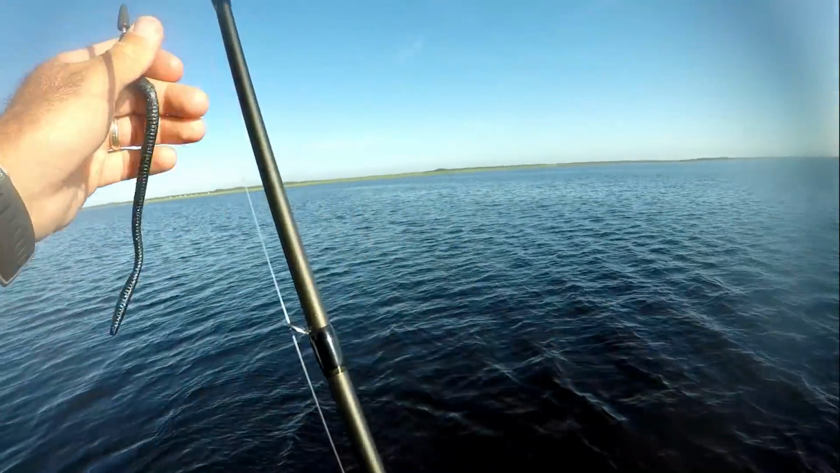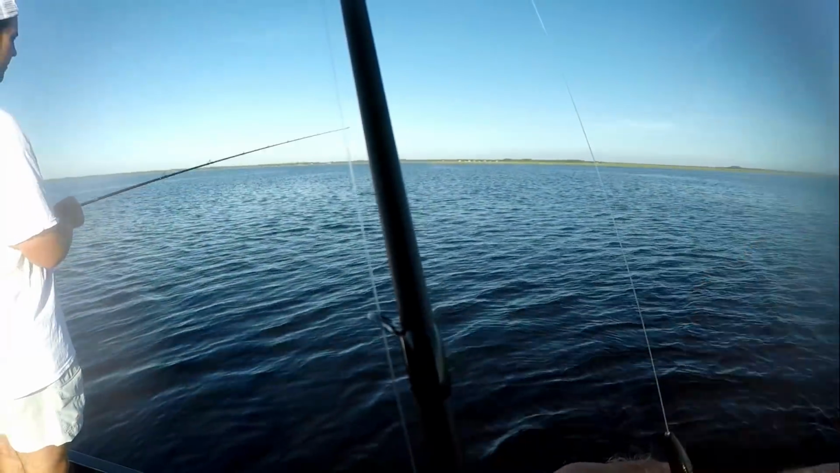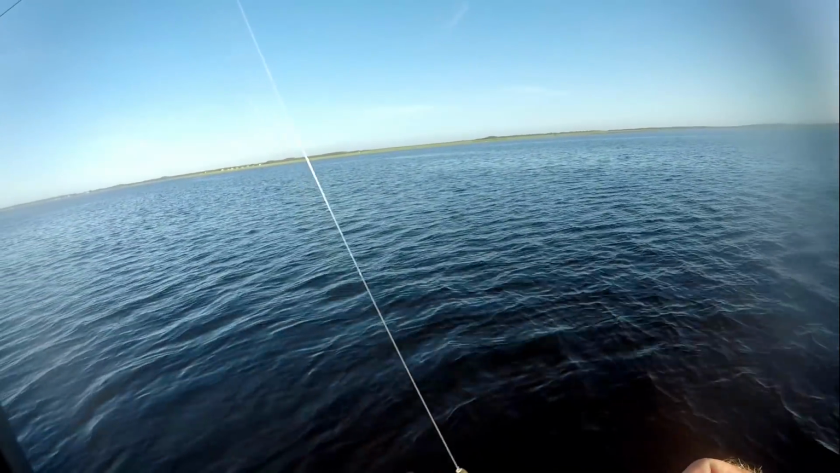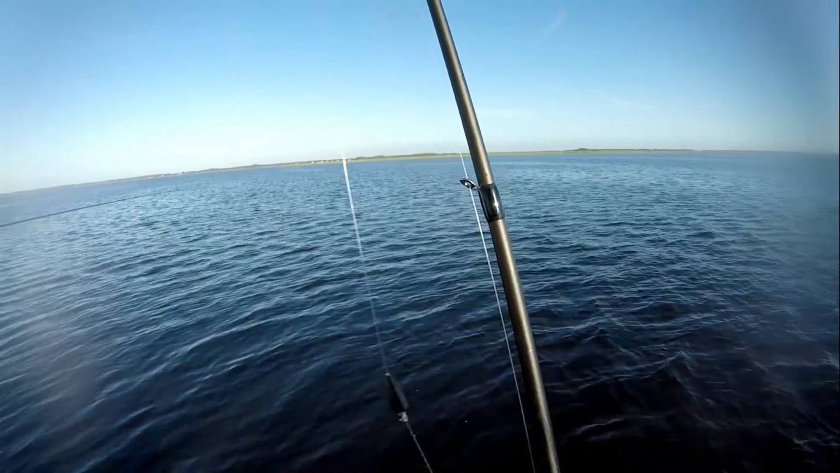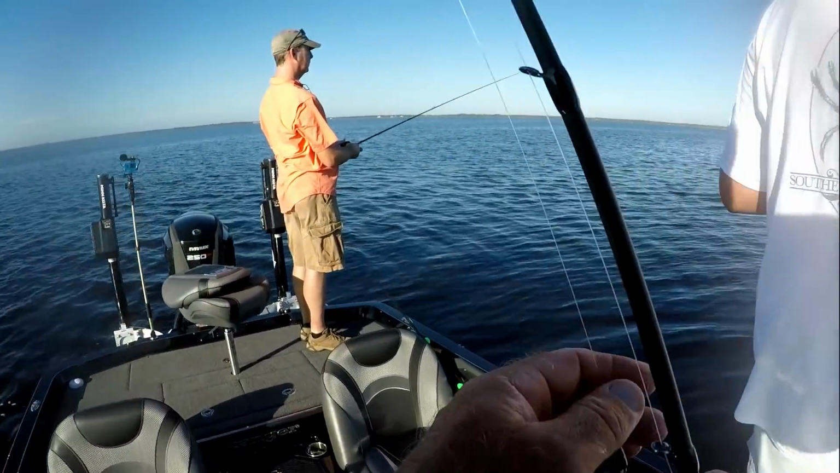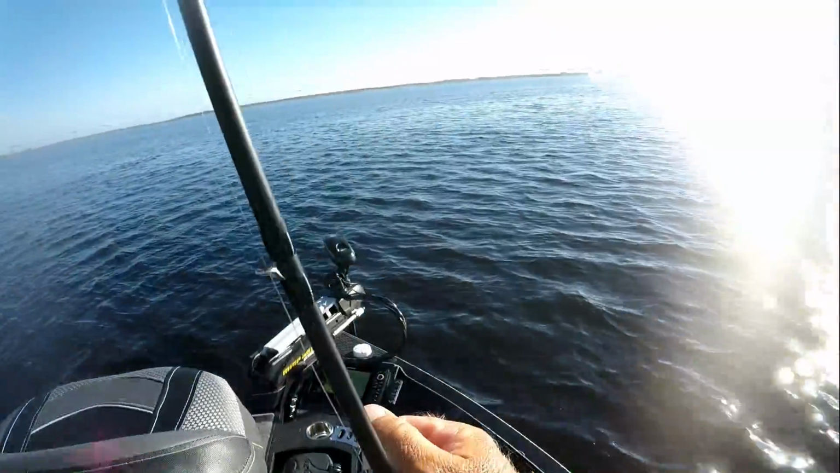I moved us up to this underwater grass line. It's not a real thick grass line, just scattered, and just starting to grow in, which makes sense that they might be out here on these bluegill beds, and then as the sun pops up, file back in there. We'll see. Or I just caught one random fish. Who knows? If we keep catching them, it'll sound like I'm really smart.